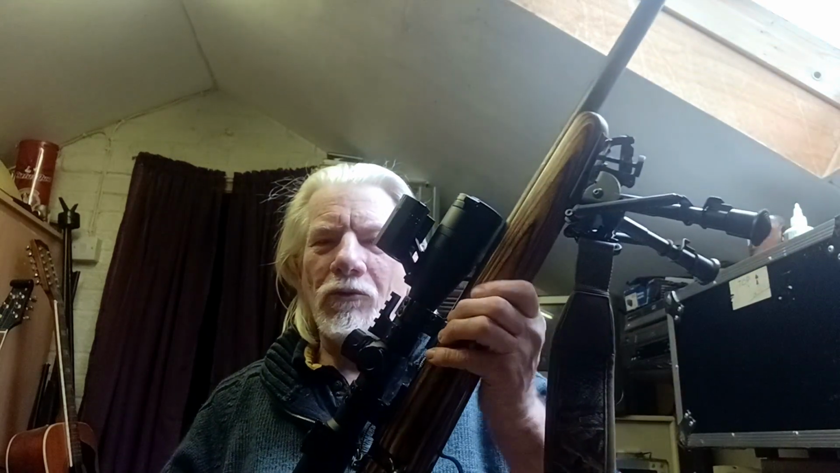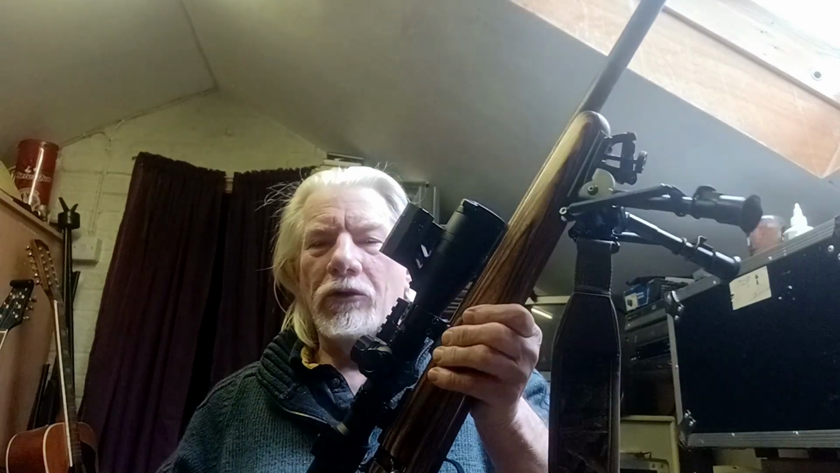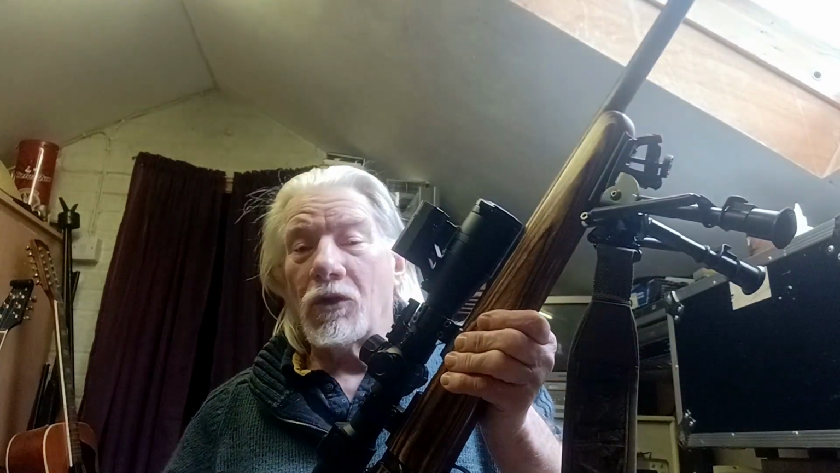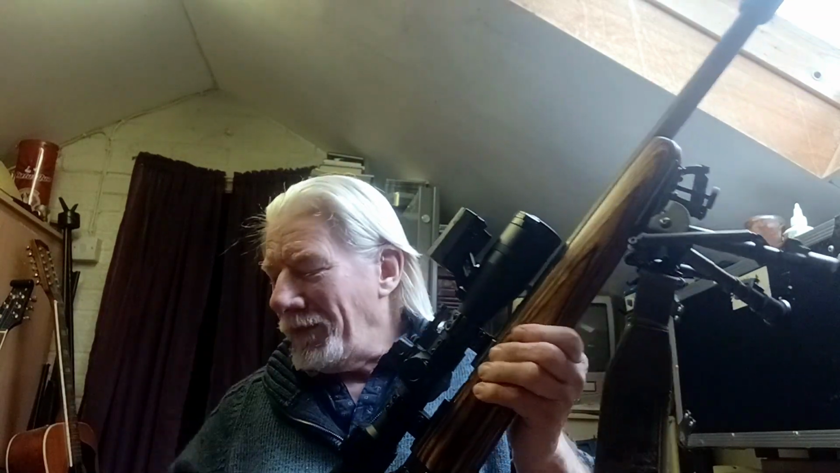So overall, great piece of kit. I'm going to leave this one mounted on my 22LR, just to save upsetting it and having to re-zero and all that good stuff, because I do use this rifle quite a lot on the rabbits because it's nice and quiet using 22 subsonic ammo. It's great.